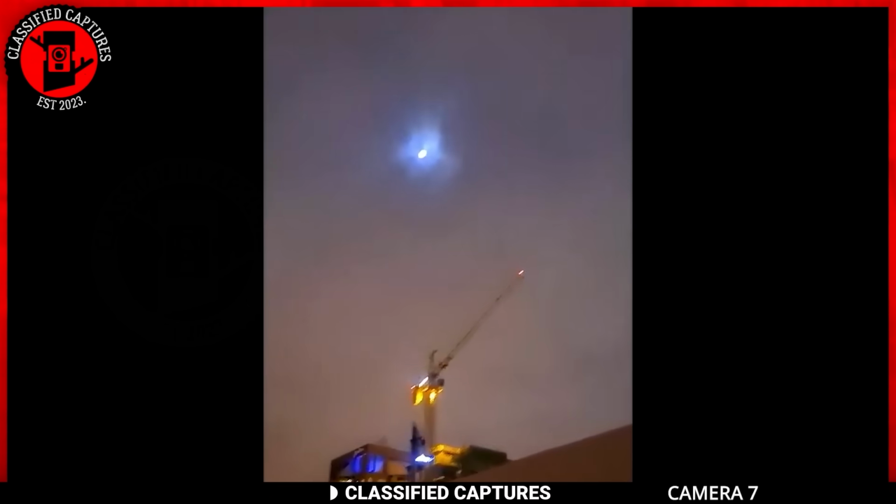Our next clip is from a similar encounter that occurred in Cape Town. A group of men were on the top of a building where they noticed this strange green light glowing behind the clouds.